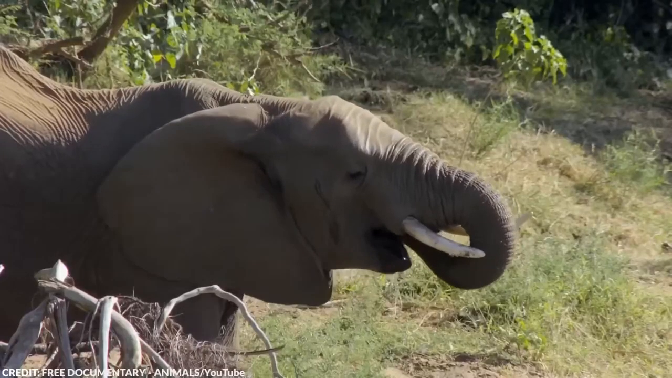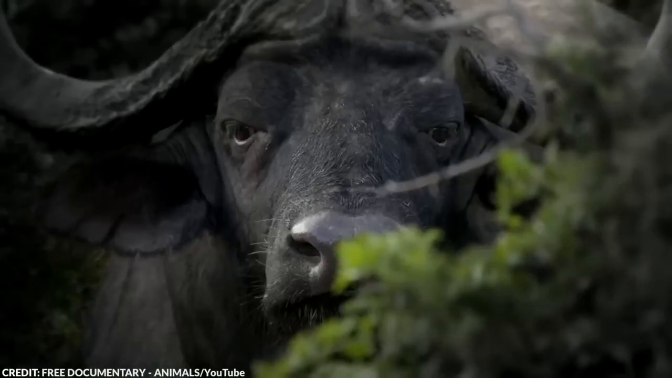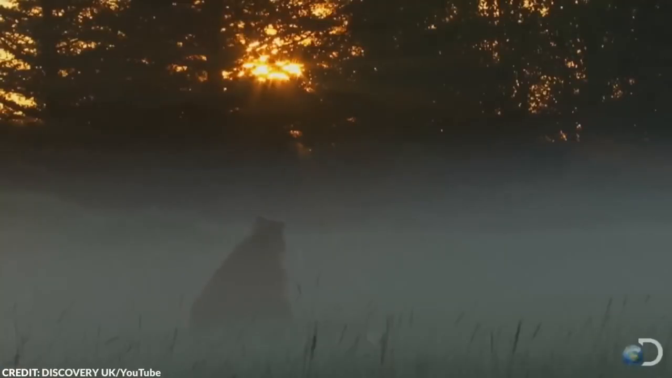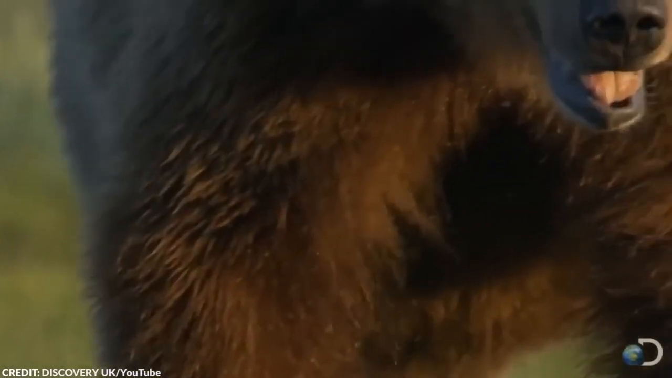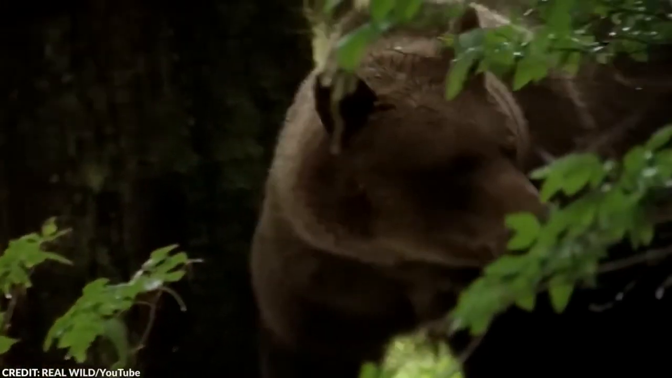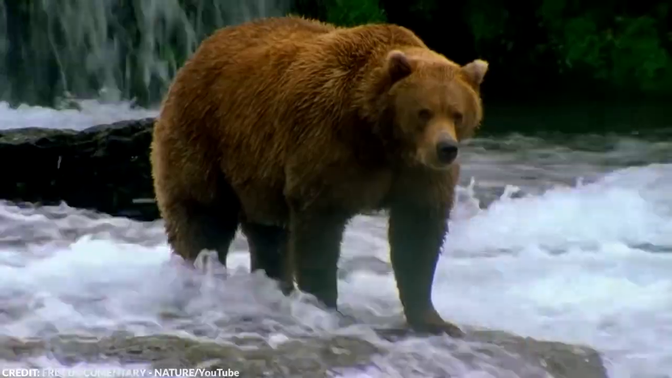Number 18. Bear rolls around in sawdust. If you asked anyone what animal they thought was the most dangerous wild animal, bears would probably be on the top of the list. For people who live near woodlands or mountains, there's a higher chance of a bear encounter, and that seems like it would be incredibly frightening. But that doesn't mean they're always menacing.